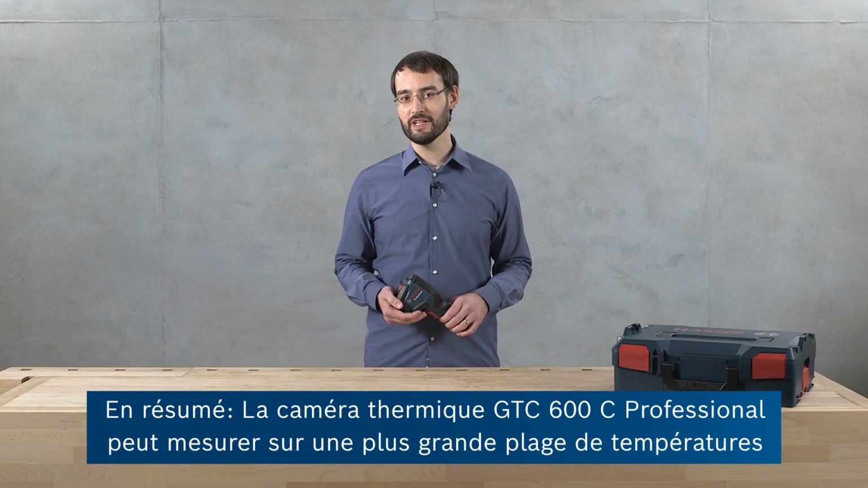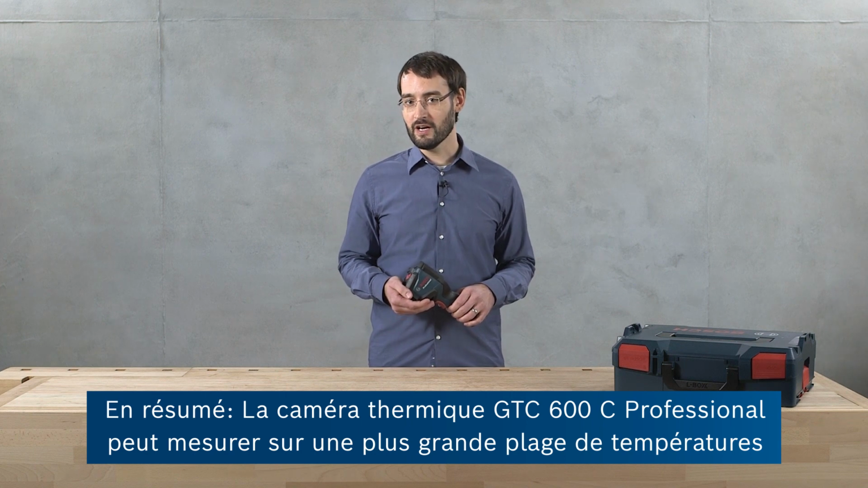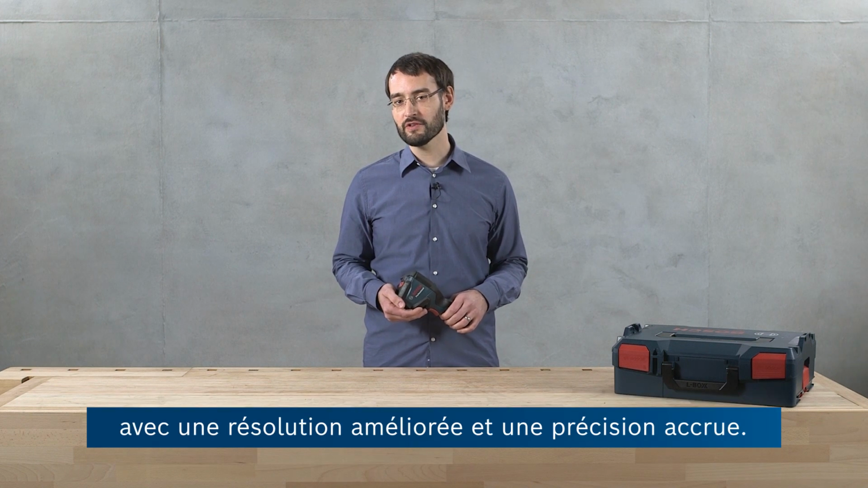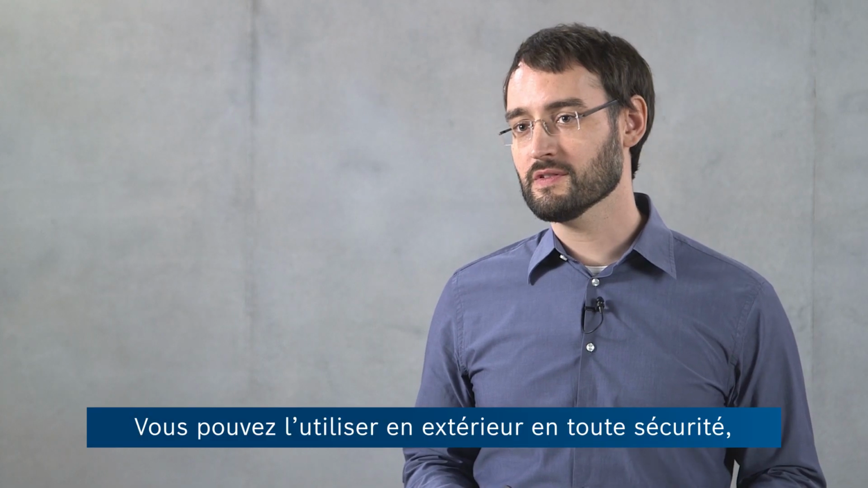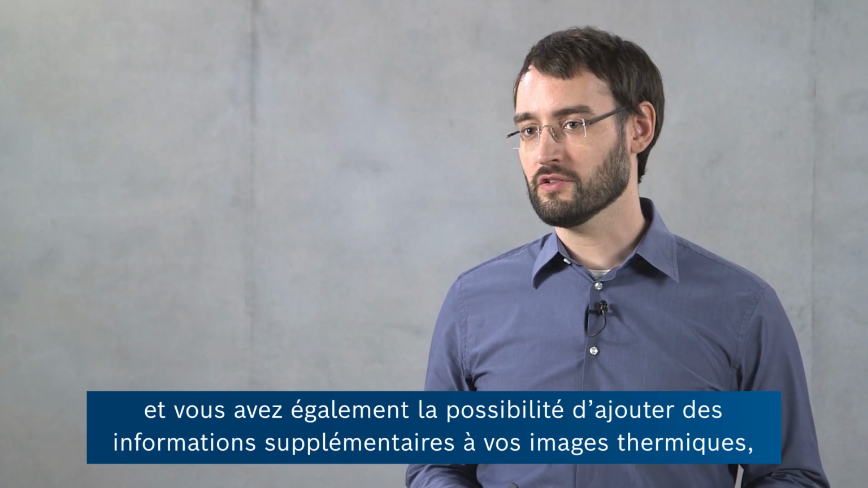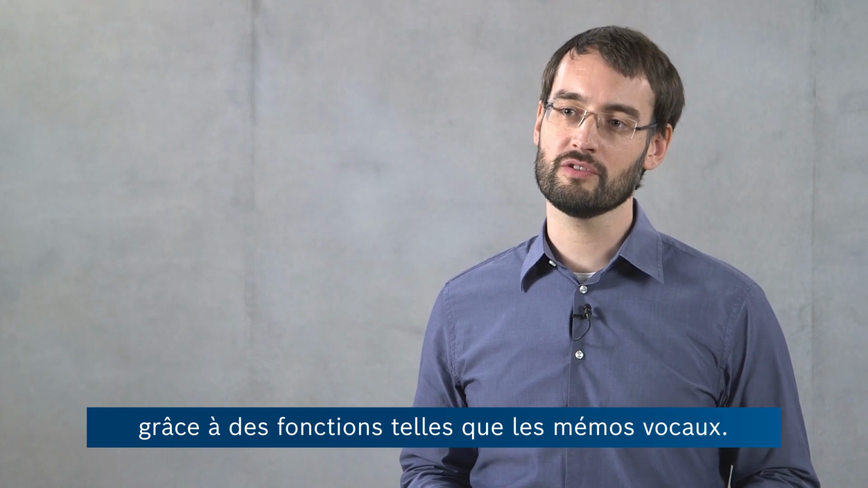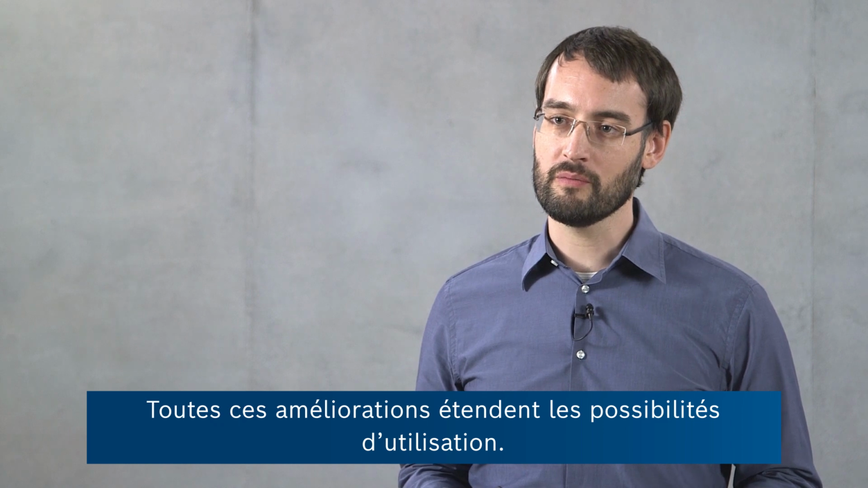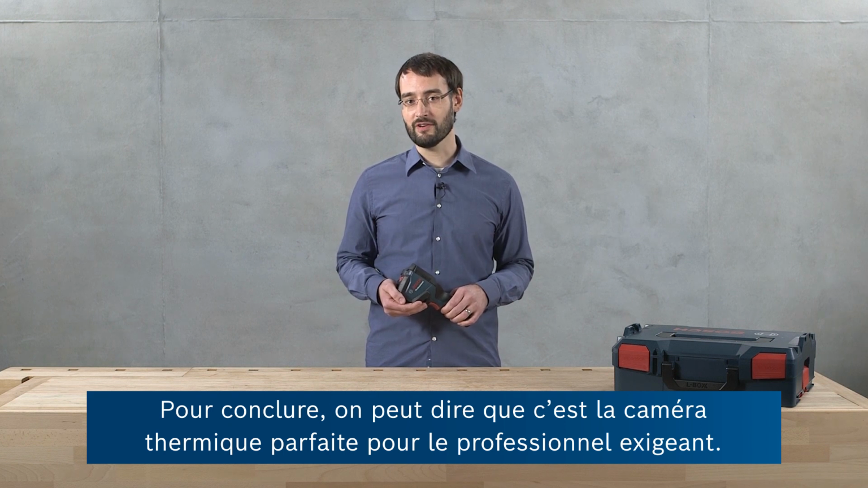To sum up, the GTC 600C professional thermal camera can measure at larger temperature ranges with an increased resolution and higher accuracy. You can safely use this tool outdoors, and with its documentation features such as voice note, it makes it easier than ever to add additional information to your thermal images. All of these improvements also open up a wider range of applications. So all in all, this is the perfect thermal camera for the demanding craftsman.